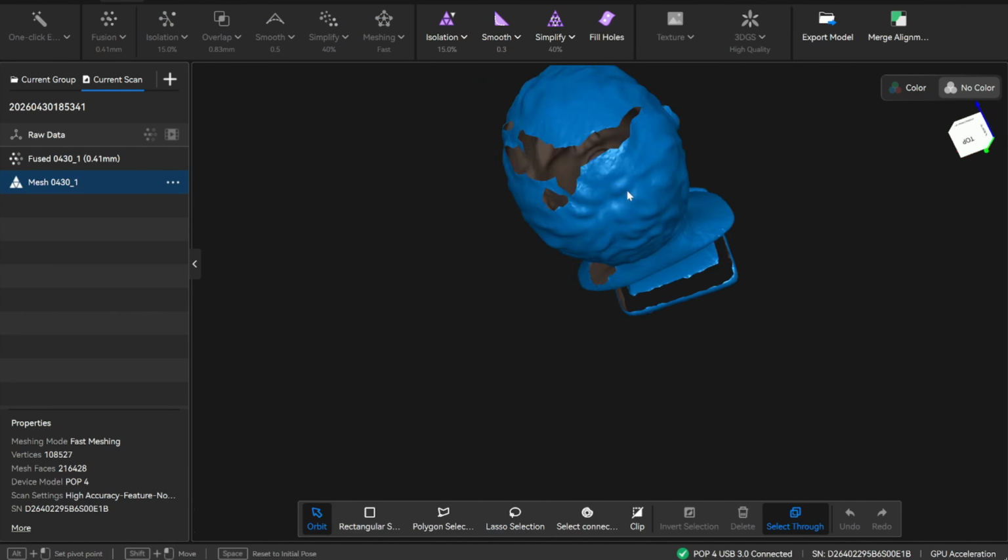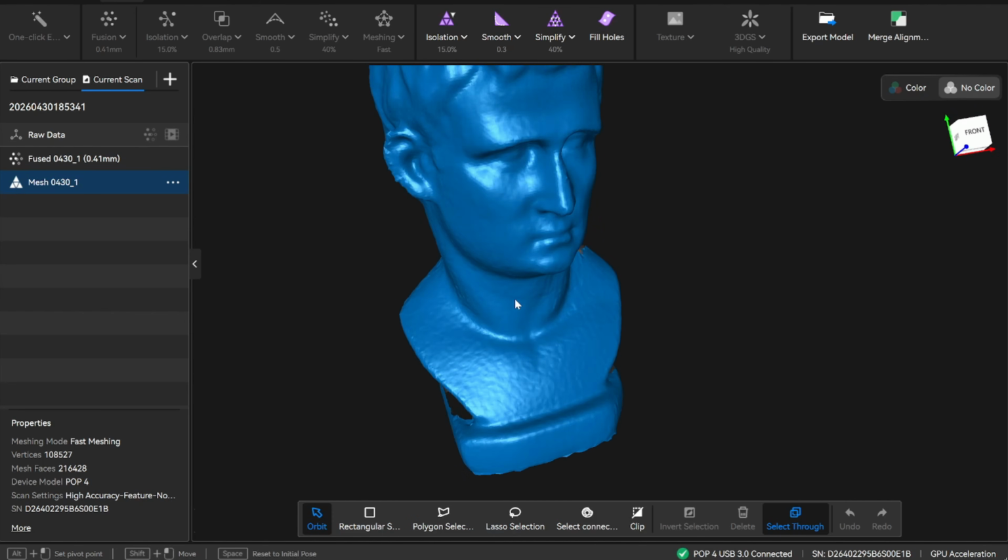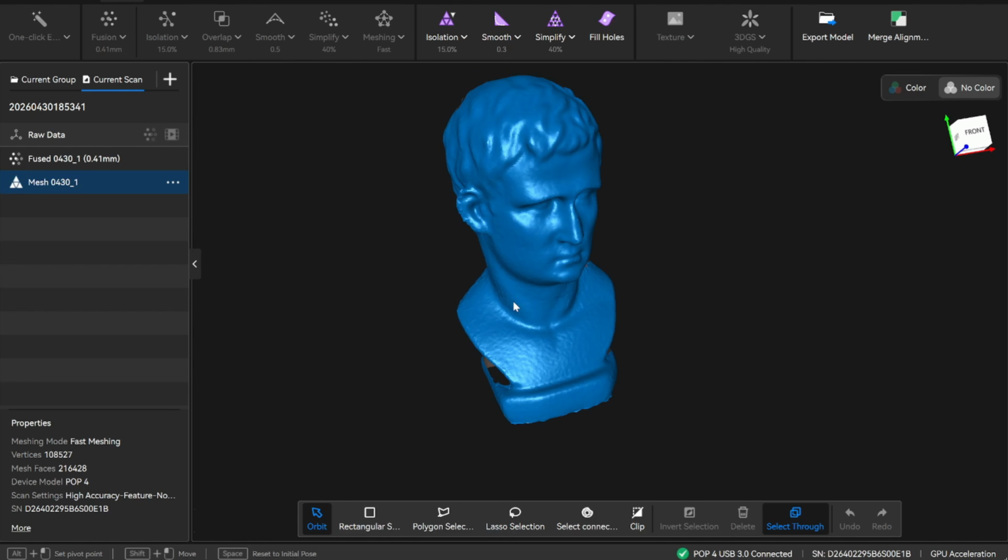There's some spots that I missed. I wasn't aiming to get a complete model, but as you can see, that was just a couple of seconds without any type of prep done to it. So I think that the AI functions and the software are going to be pretty good. I'll go ahead and get into another scan.